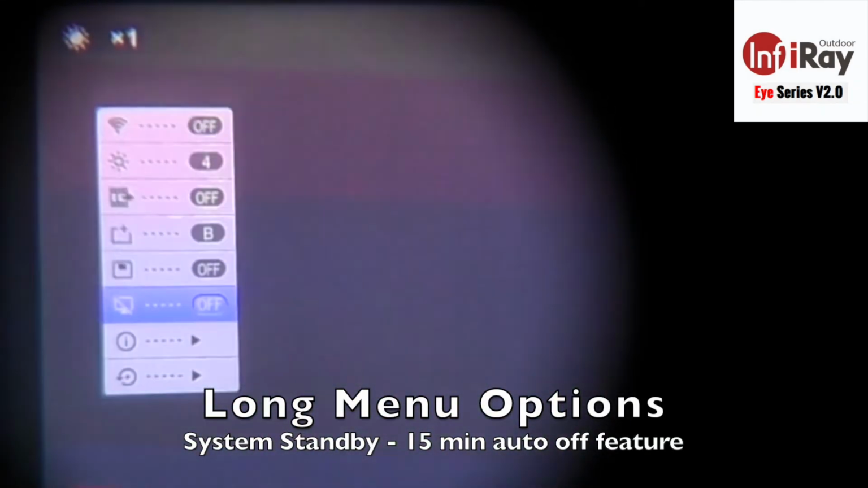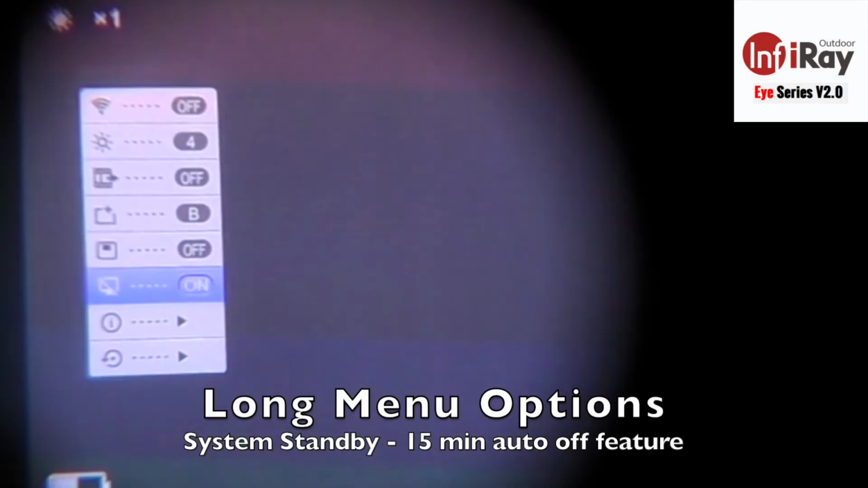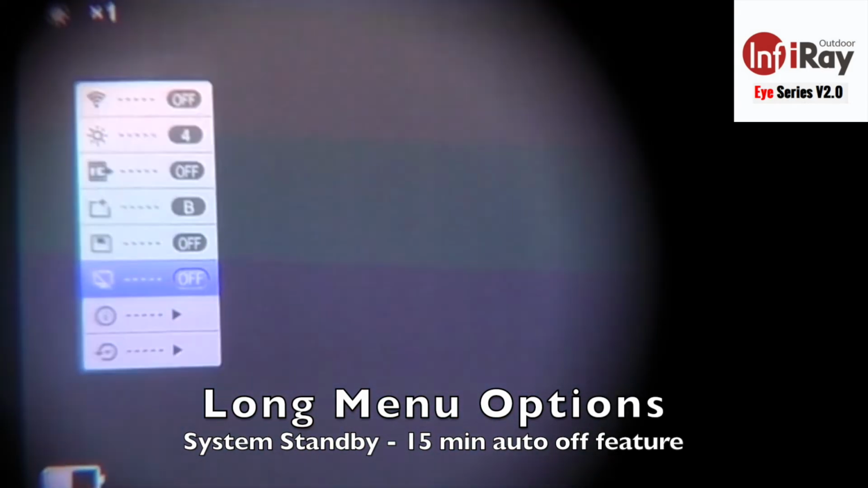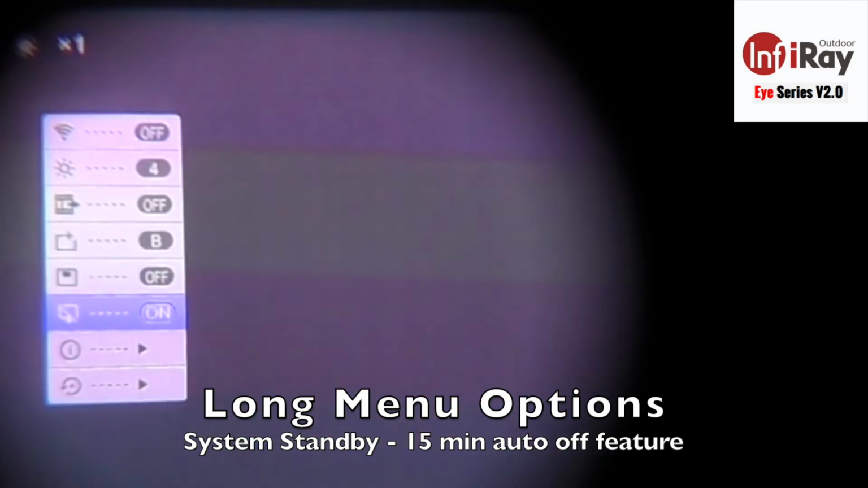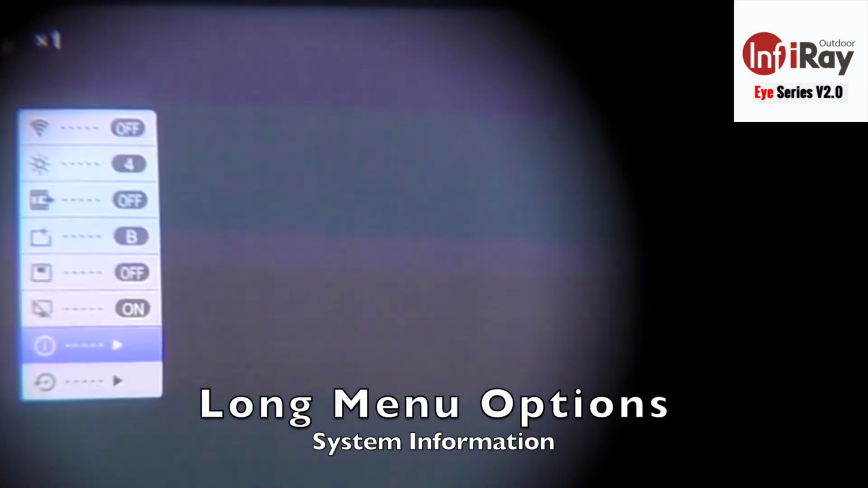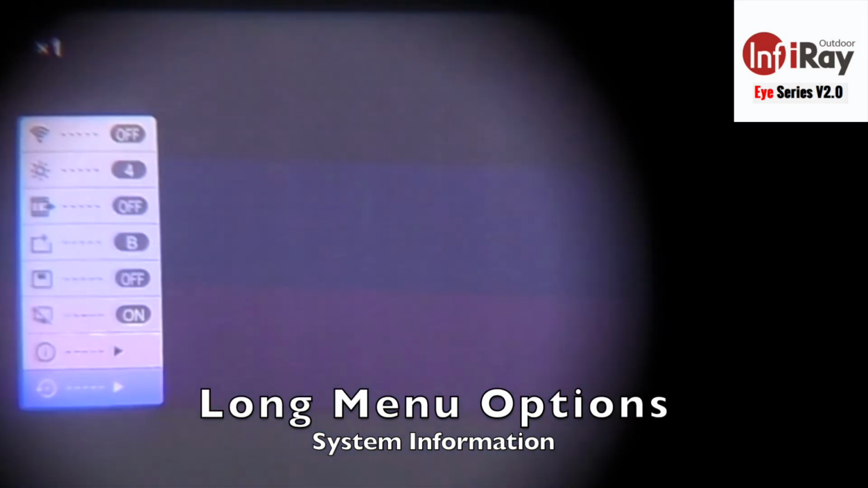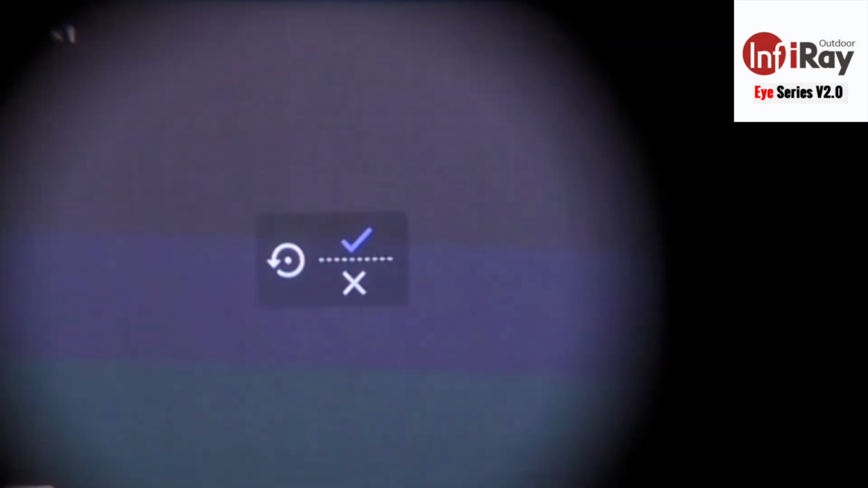Final feature here is system standby or timeout. Basically, if the unit does not have any activity for 15 minutes, it goes into standby, and then another 15 minutes it'll turn itself off. So you can toggle that on or off. You have system information, which displays serial number, software number, hardware numbers, things like that in case you ever need it for troubleshooting or technical support. And then the final is factory reset. All settings back to default, yes or no.